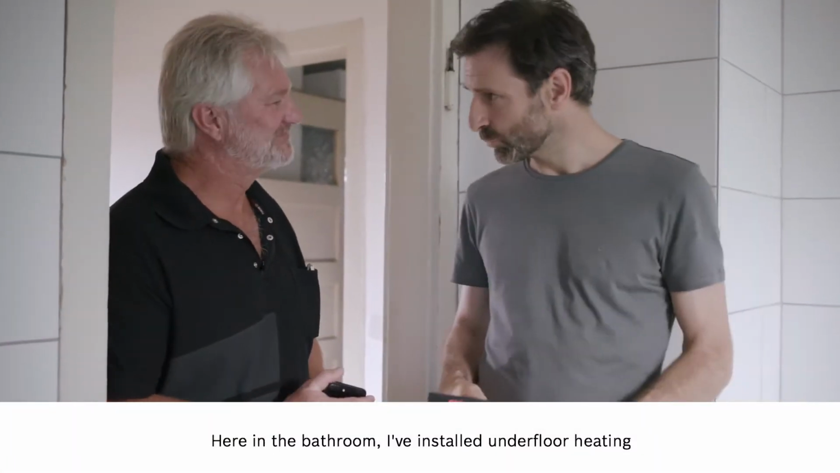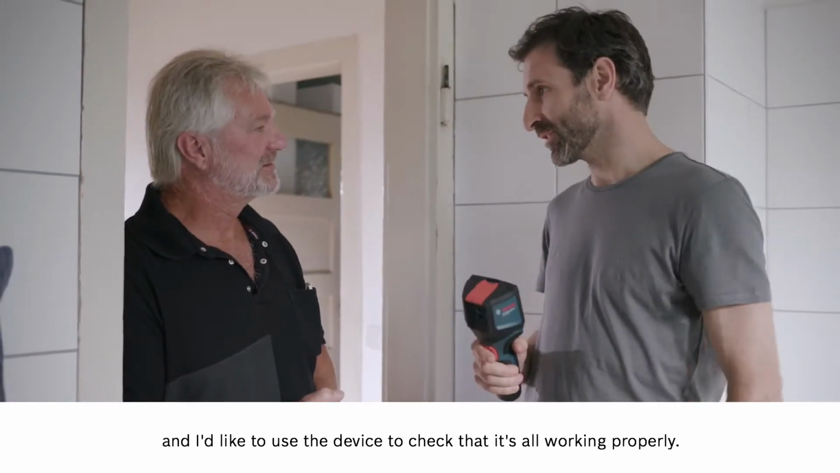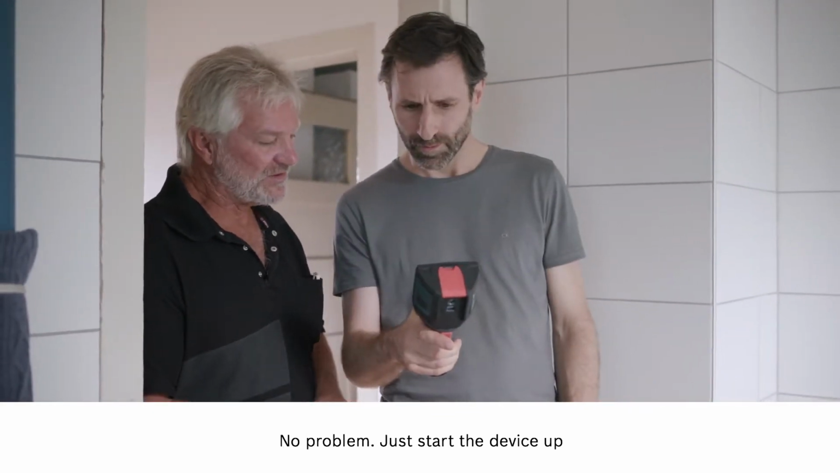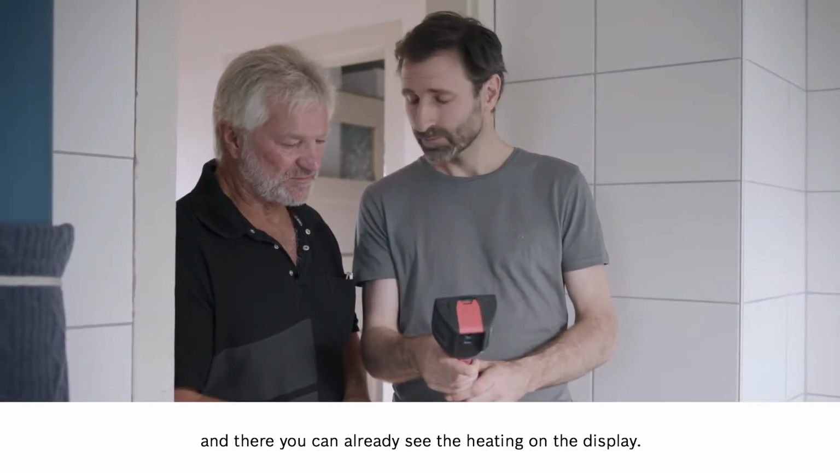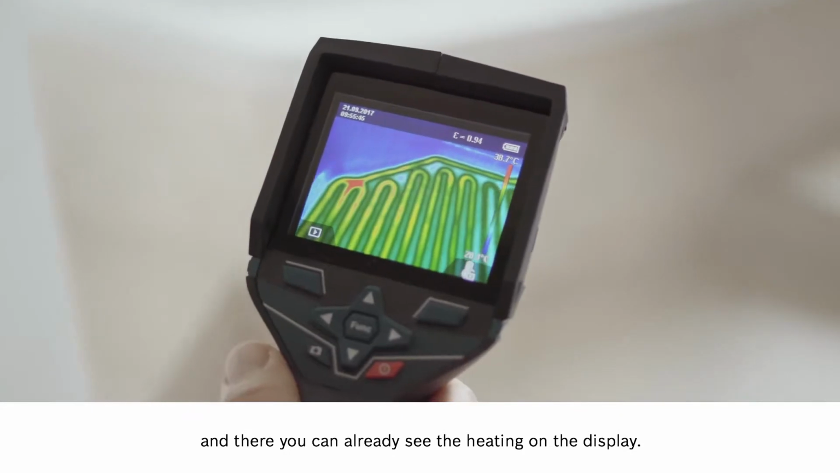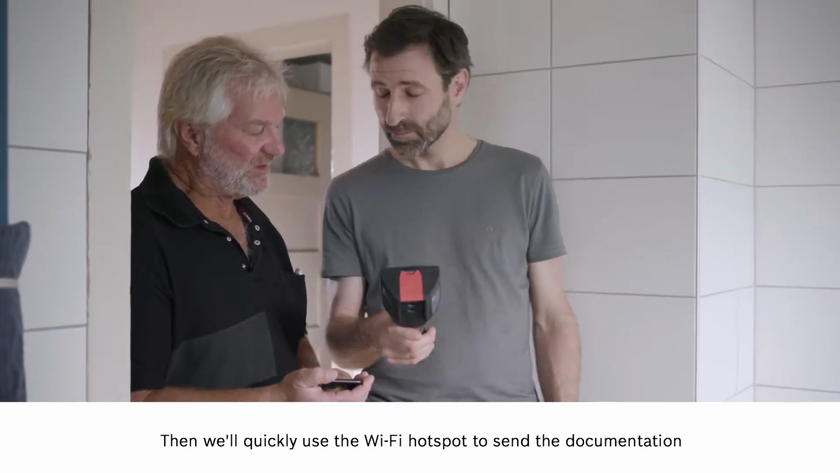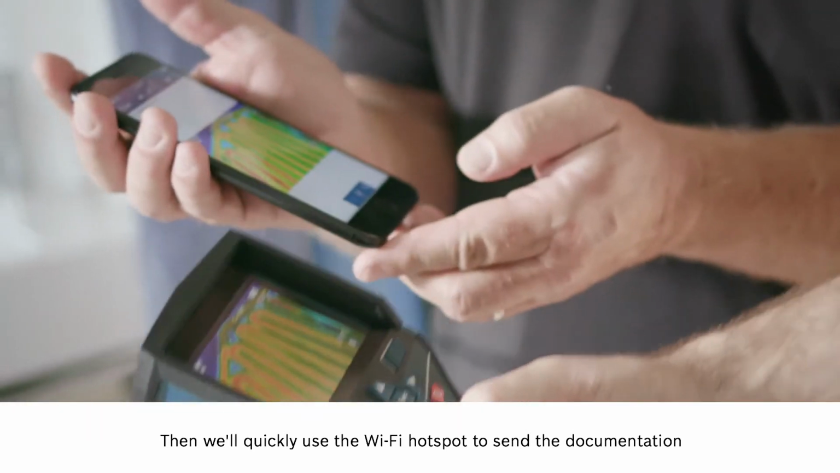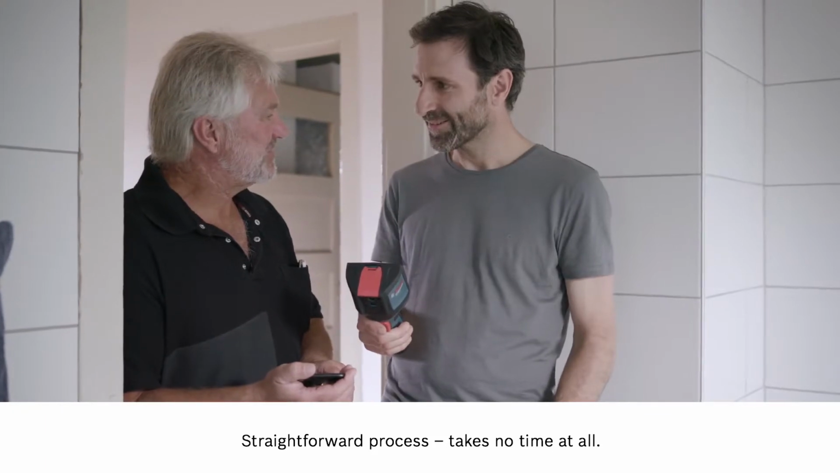Here in the bathroom, I've installed underfloor heating, and I'd like to use the device to check that it's all working properly. No problem. Just start the device up, and there you can already see the heating on the display. Then we'll quickly use the Wi-Fi hotspot to send the documentation over to our BOSCH Measuring Master app. I see. Straightforward process, takes no time at all.